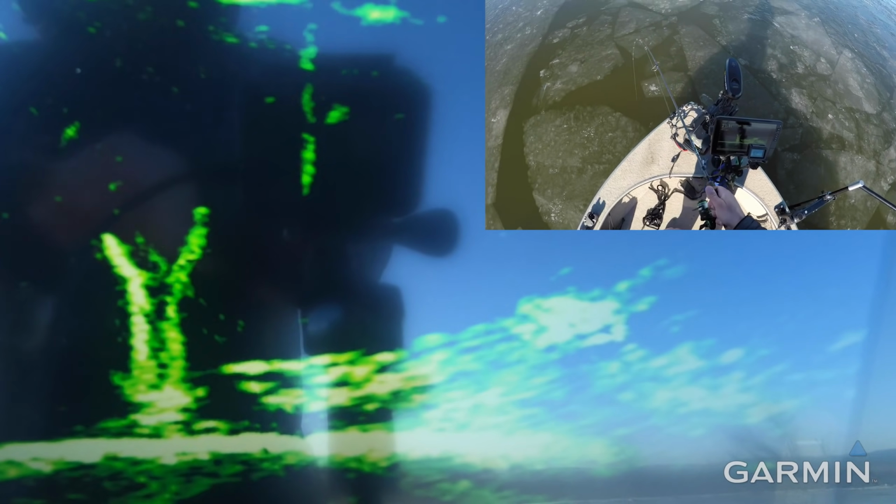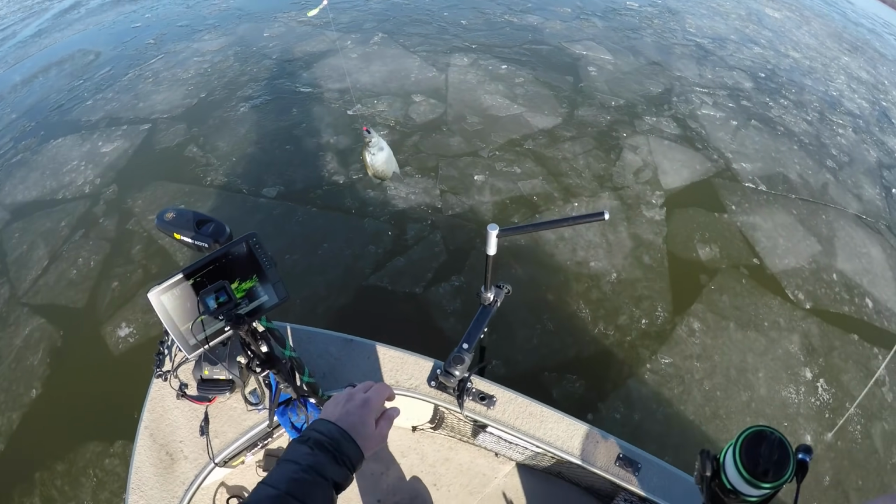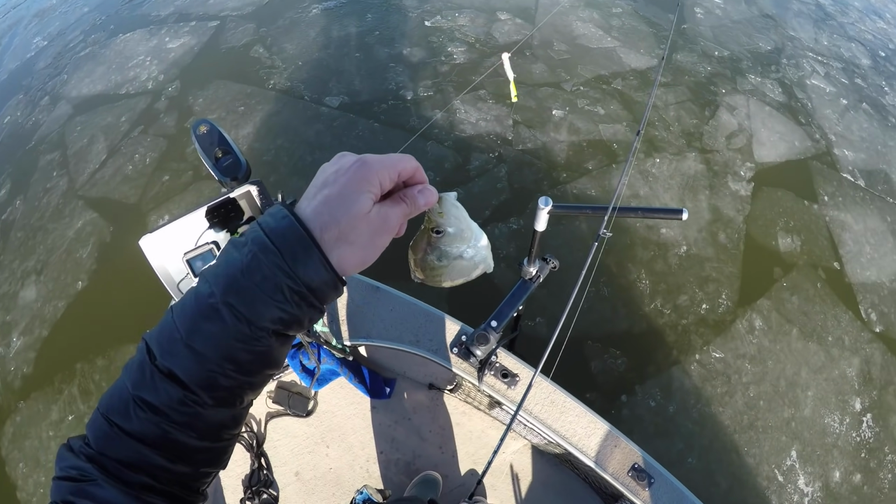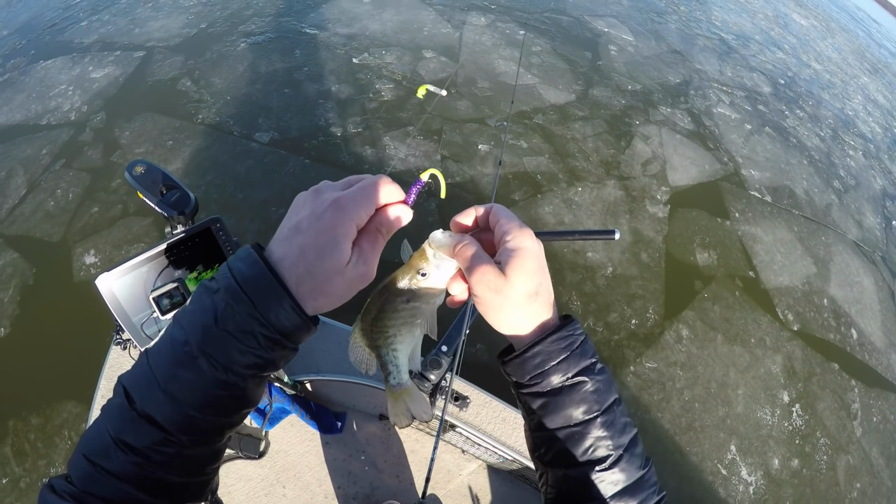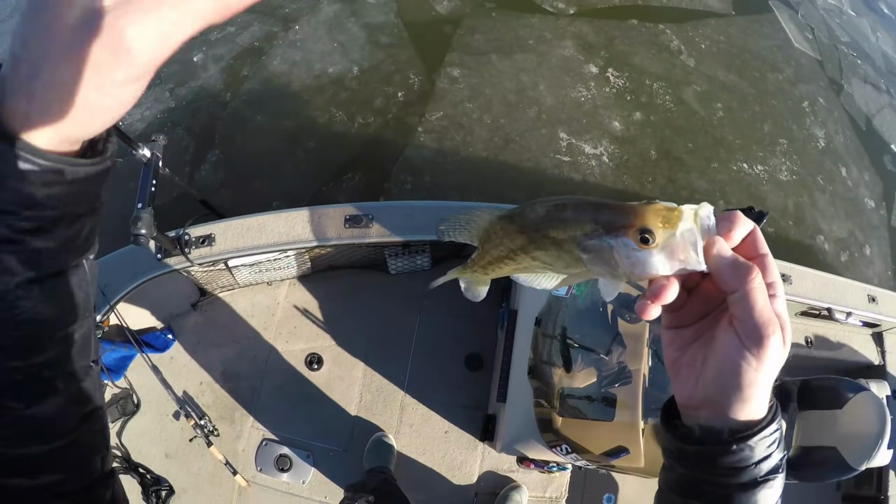Another one. Feels good. Oh yeah. Perfect. 11 and a half incher. Perfect. In the box you go. Crappie tacos. I'll link that video down below too.